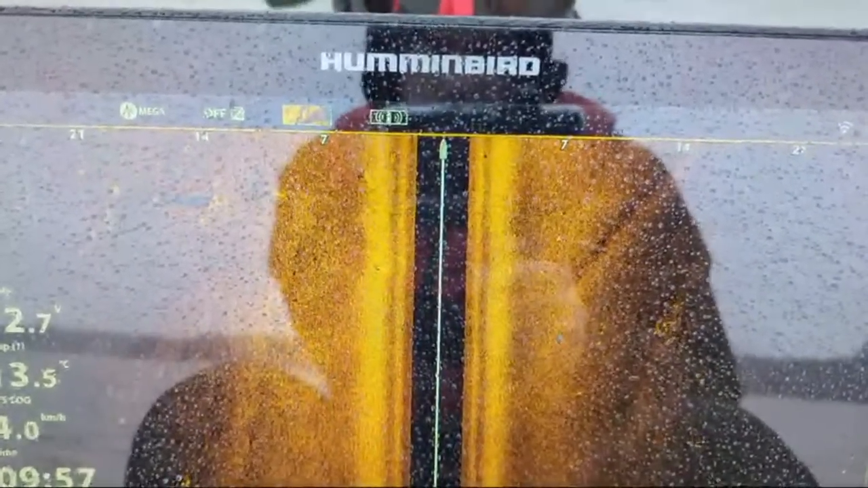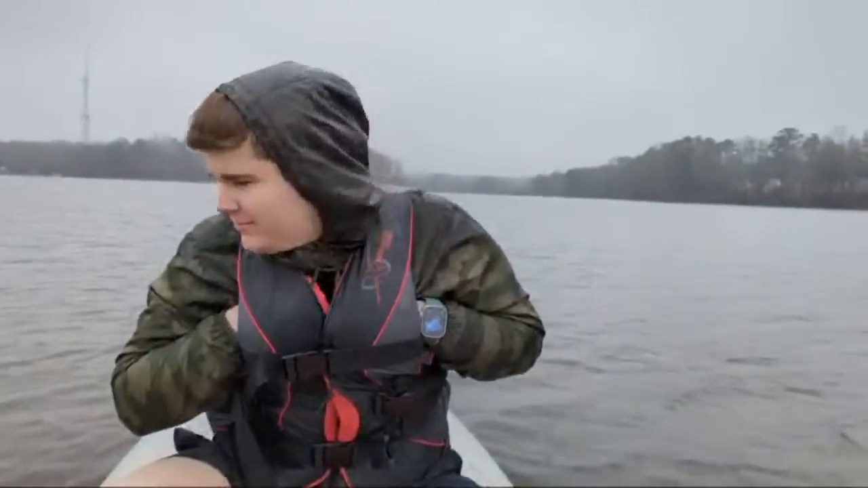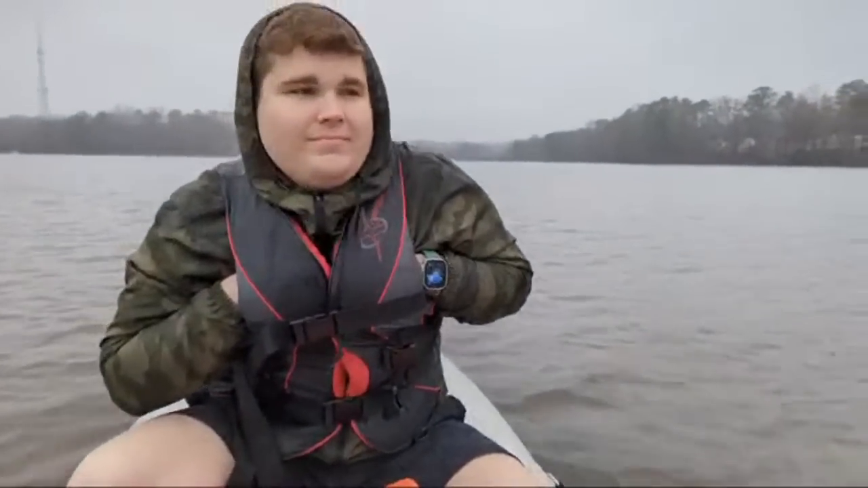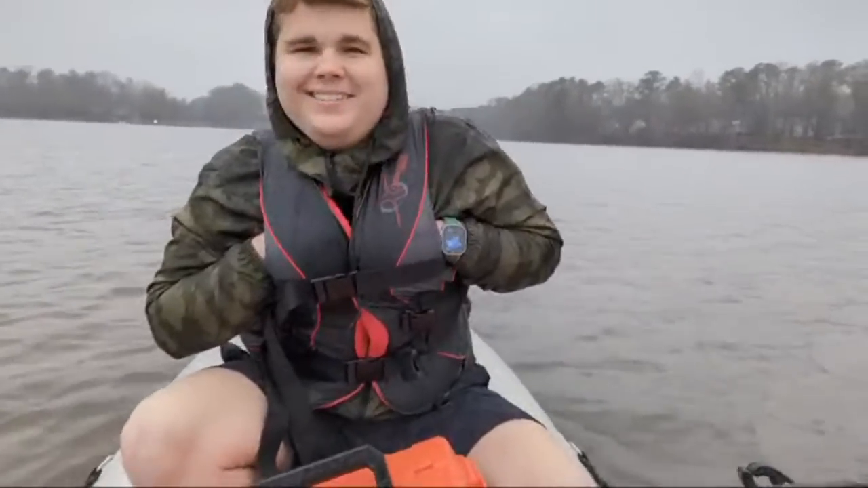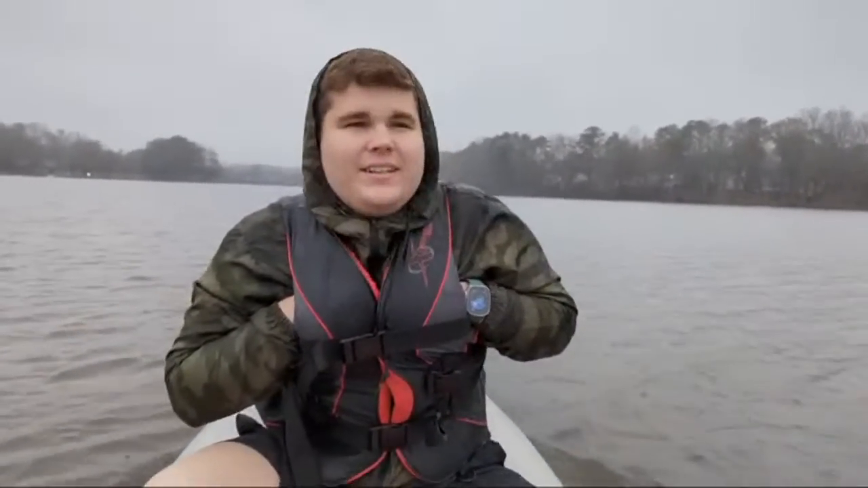Let me know if you guys see anything while I'm scanning here. How deep is it right here? It's about 8 feet. You can drive out here with a car. 8 feet is enough to hide a car. How can you tell what's on the screen? Oh, what's that? No, these are all just rocks and big boulders. They can look like cars, but it's not.